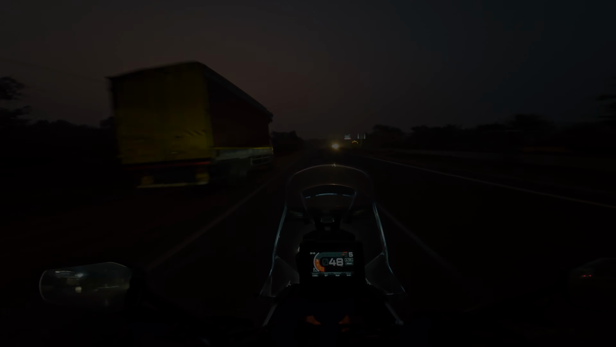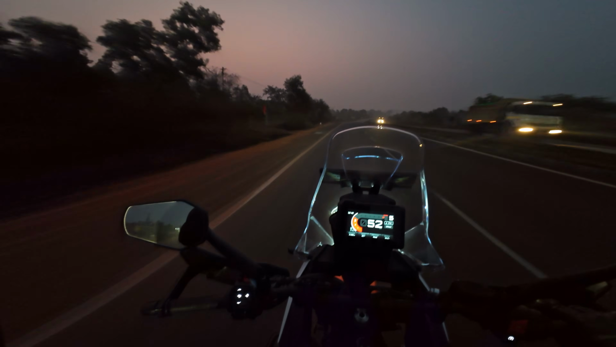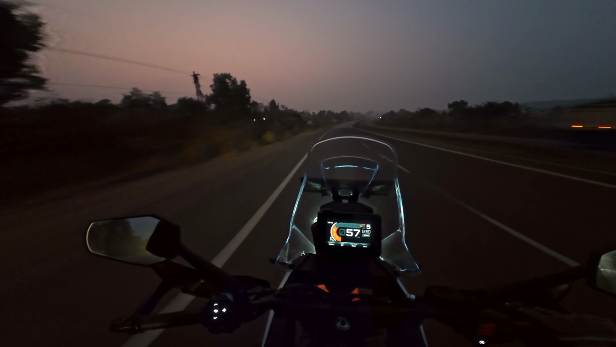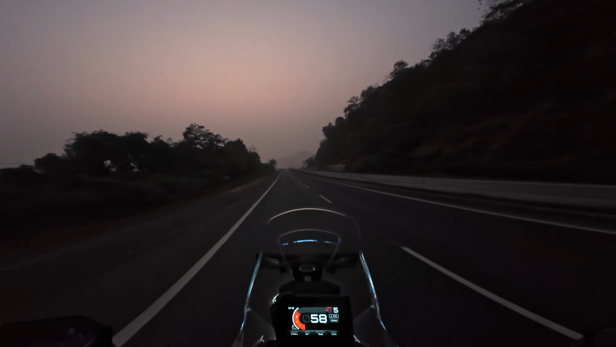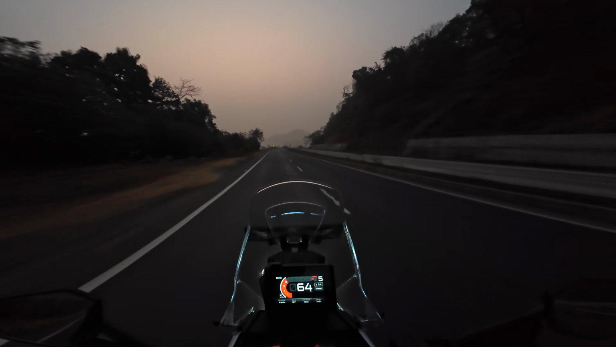Journeyed through the entire night. Now let's see how the journey goes. A bit faster, 150 kilometers more. More 150 kilometers and then straight Goa. The weather is something else only. I just can't explain to you how good the weather is right now.